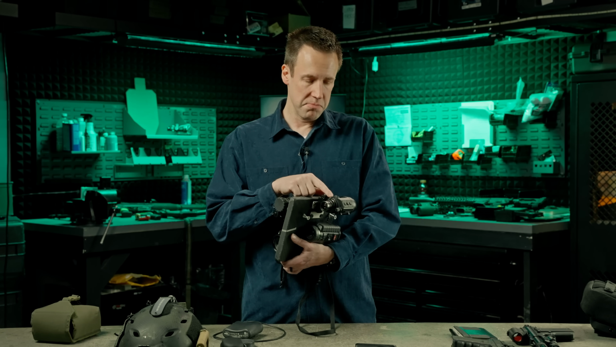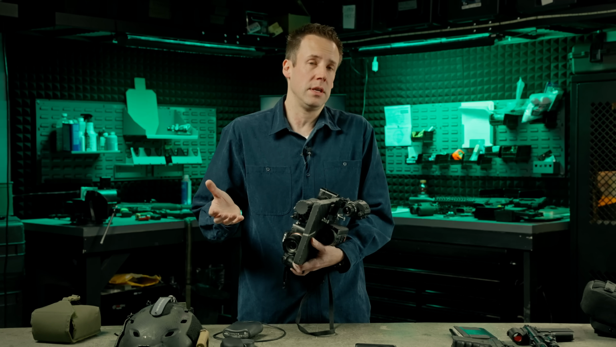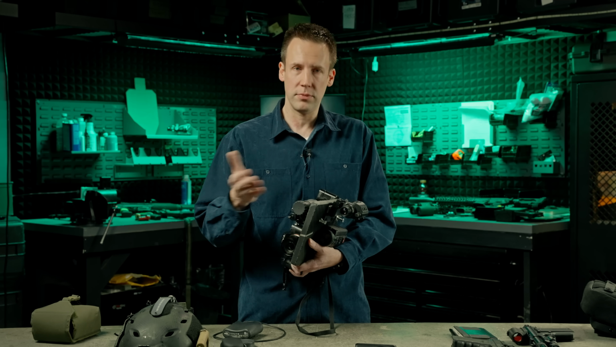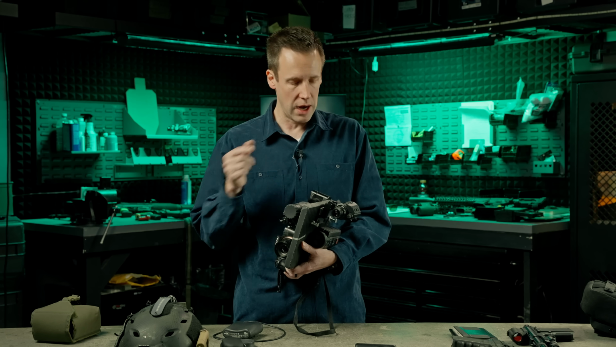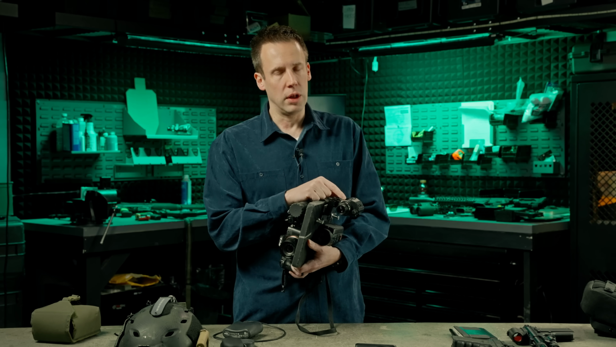And this thing, no issues at all. You can look at the sun with this thing. It is not going to hurt it. You won't be able to see the sun very well, but no damage whatsoever to the unit. And I really think that is a huge, huge issue for a lot of different people.